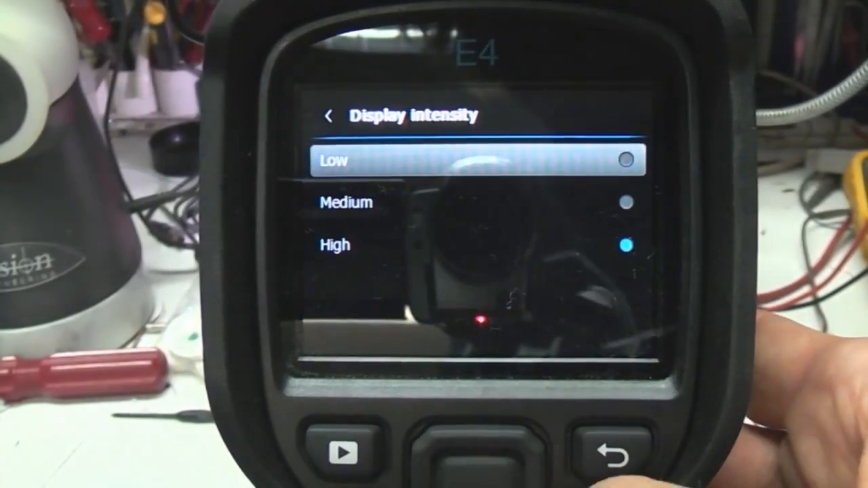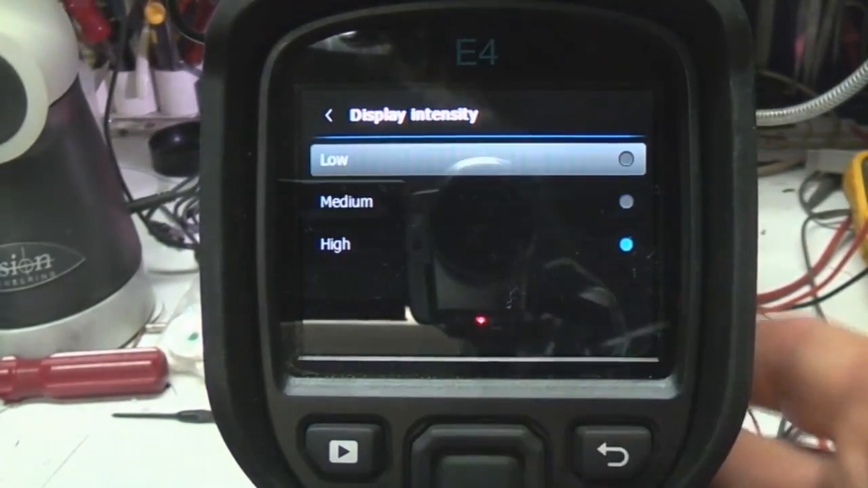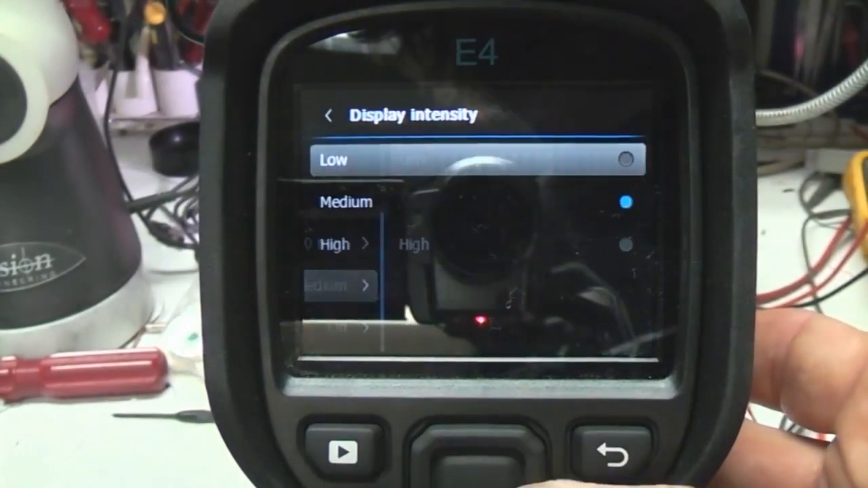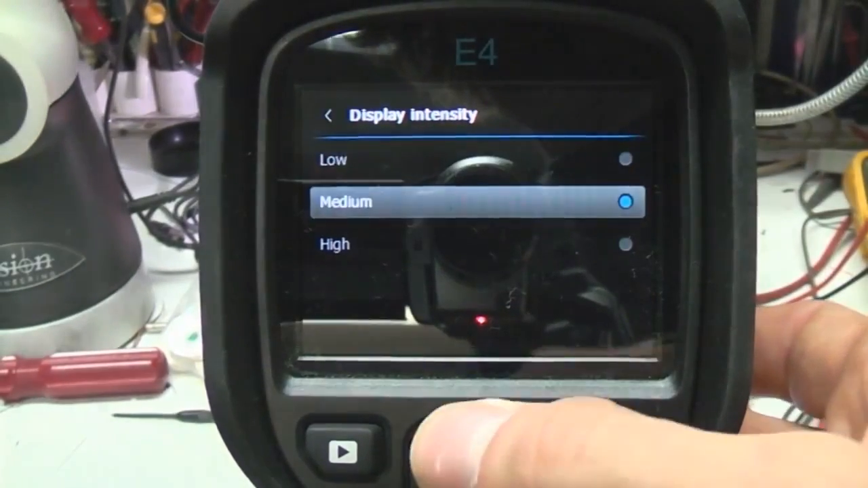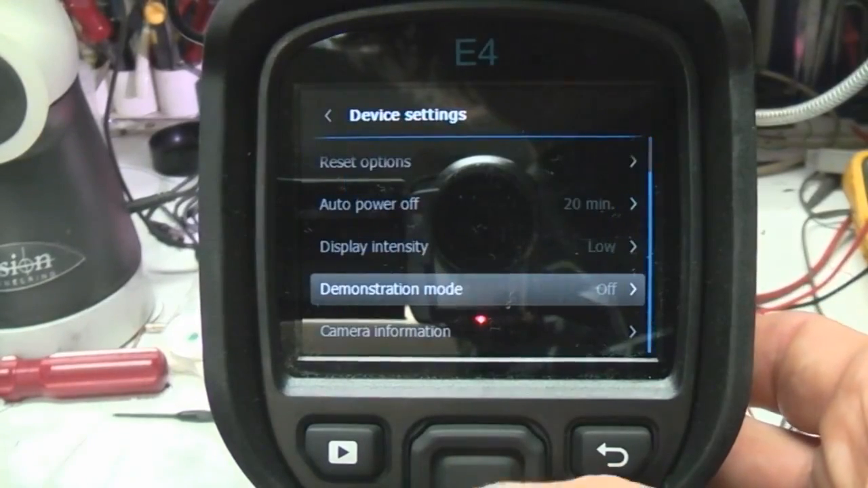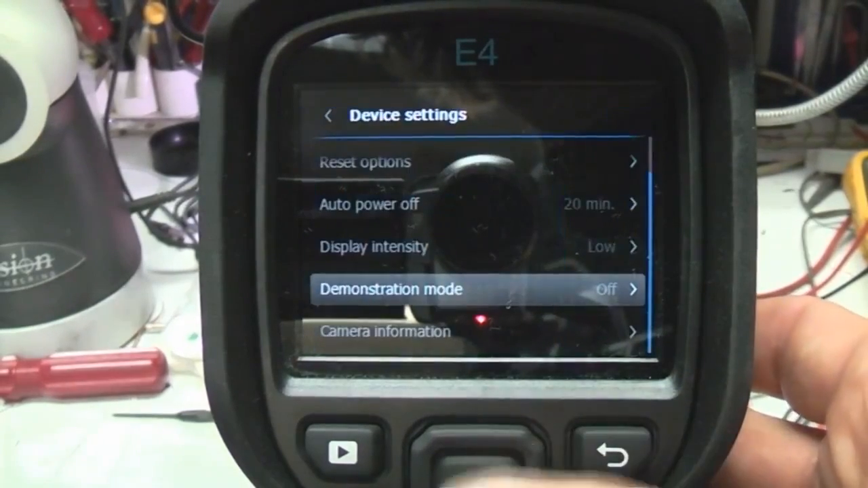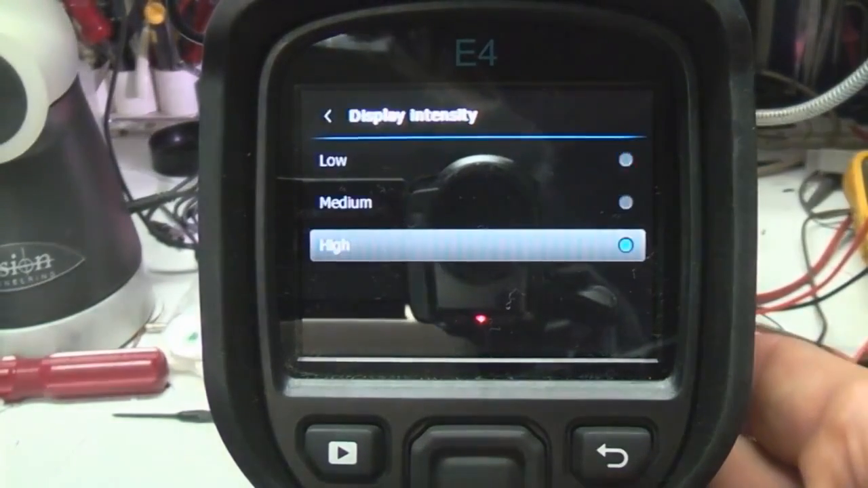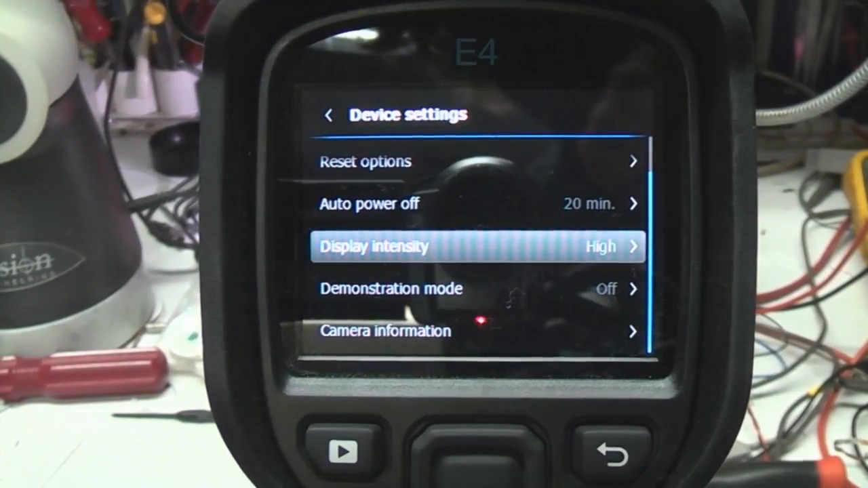Display brightness. What's a bit stupid here is, you know, you actually have to press the button and go back after setting. It doesn't let you change it in real time. I think this just sets the backlight brightness. So obviously if you're using it in a dark environment you might want to turn it down, but also I would expect it maybe makes a difference in battery life.